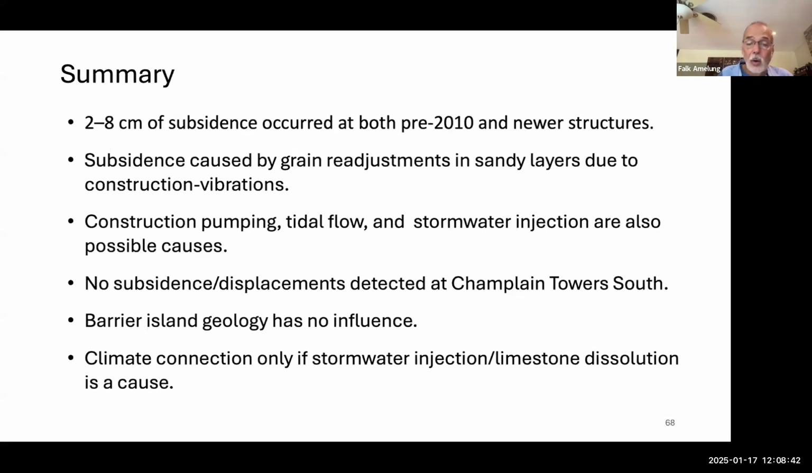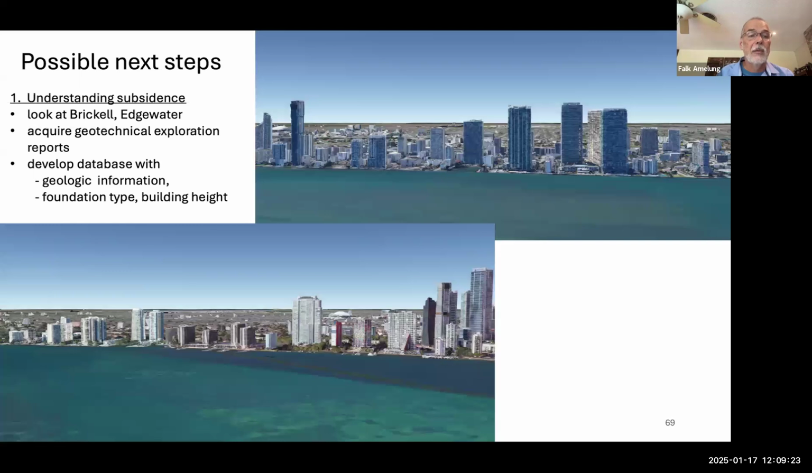And at the Champlain Tower South, we don't see anything. I didn't mention it, but that we are on a barrier island has no influence. The geology that matters is not the barrier island geology, it's the geology at greater depth, which was deposited in earlier times. Is there a climate connection to these observations? Not really, at least not a clear one. If stormwater injection and limestone dissolution play a role, then yes, there is somewhat of a climate connection. We are getting more and more rain, and limestone is going to be dissolved faster.